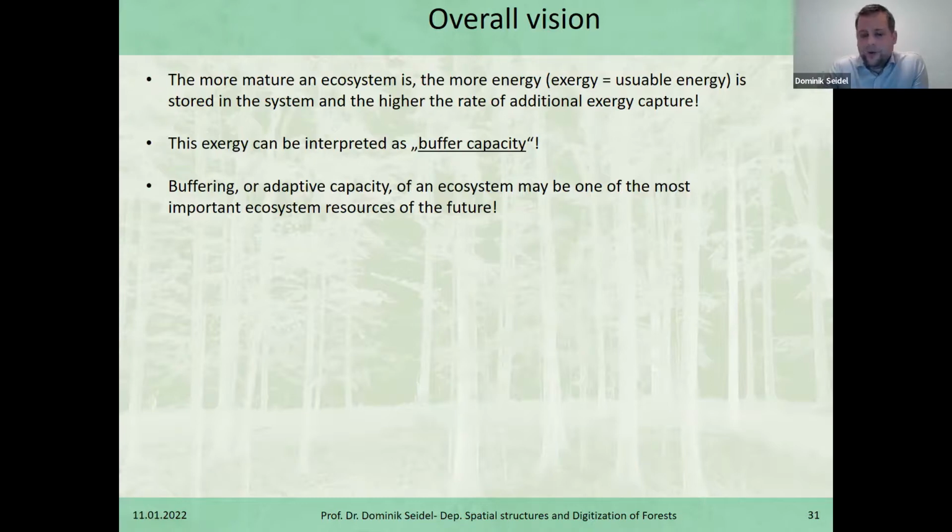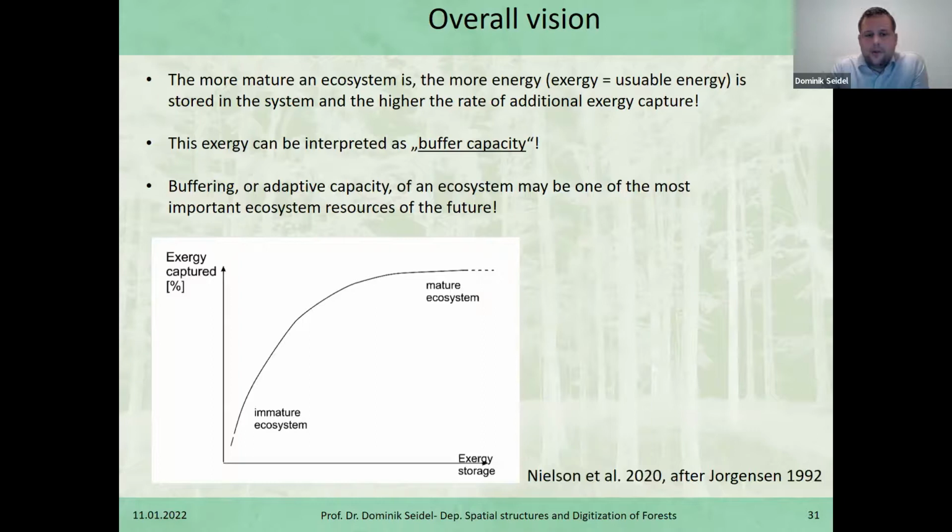And we all know the work from Püttmann and Messier and Coates referring to structural complexity or complexity itself as a tool to manage the adaptive capacity of a forest. And Jorgensen in 1992 developed a scheme for that, and it was also recited here in Nielsen, where they showed their idea or their hypothesis of how this relates.